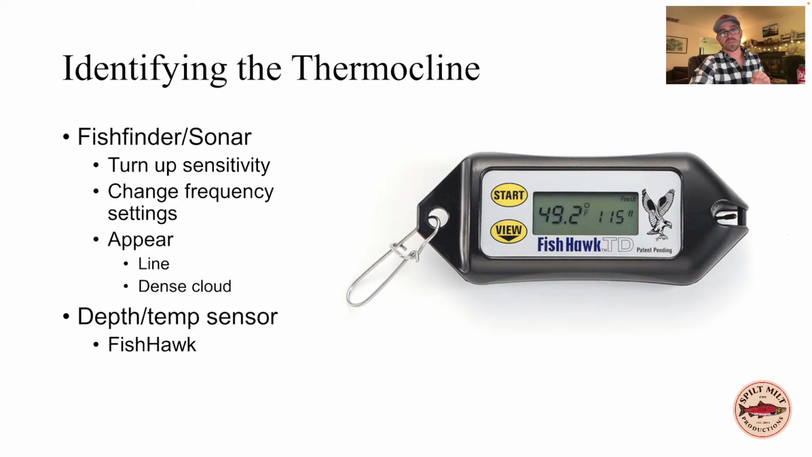I don't know how many times I would go out and there wasn't a strong enough thermocline in the early part of the season. And I would drop this down there and I would find that 54-degree temperature gradient, and that's where I'd start my gear, even though I wasn't marking fish, and I would start catching fish before I marked fish. So this is a great and handy tool.